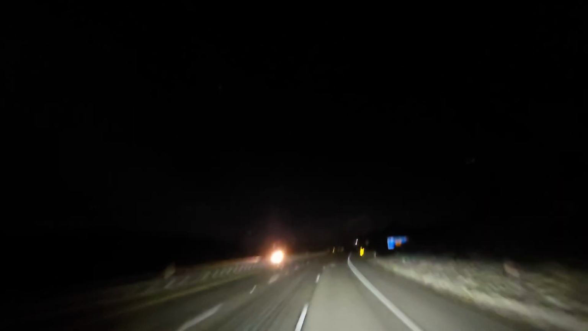Y'all, this done dropped down to 15 degrees. 15. Oh Lord. I can just imagine how cold it's gonna get. Last week I was driving through Montana and it was negative 12, I think. And they said it got as low as negative 40 over the night. Y'all, I'm talking about cold. That was cold.